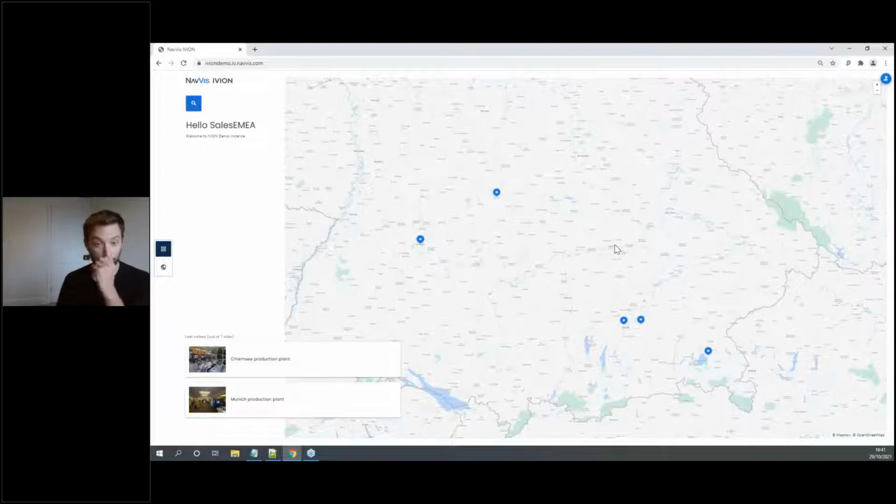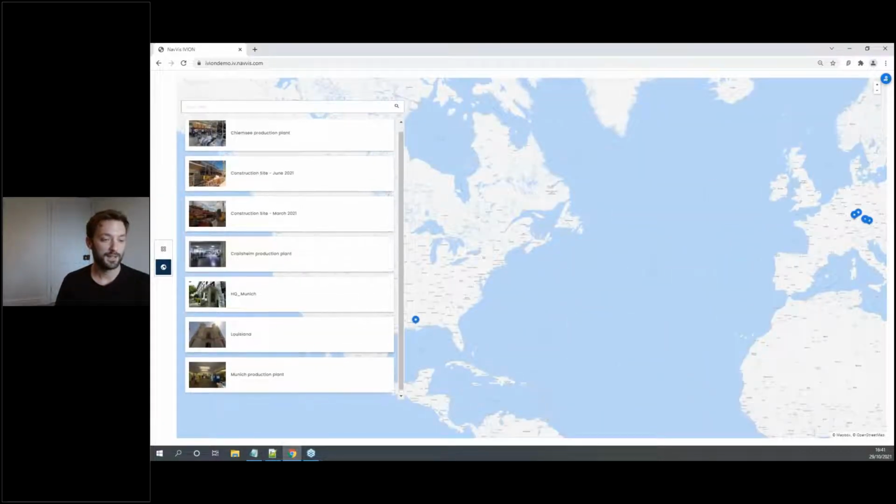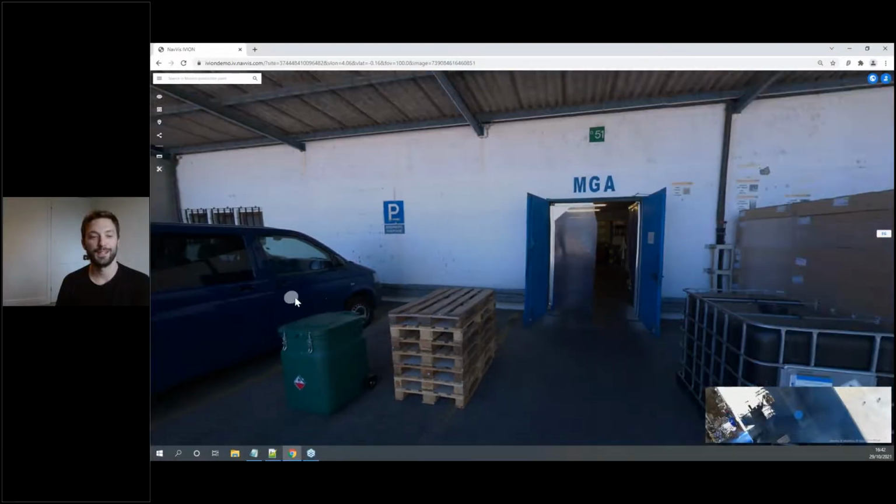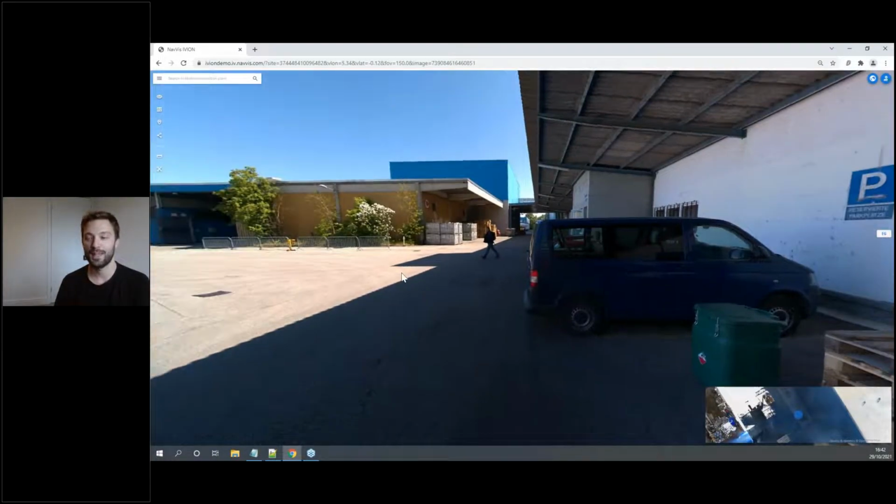What I'll do here is jump into the first location. I'm going to jump into a production plant. If I can find the right one, let's go into the list and pick this way. Great. So I just jump into a location here. This might take a moment or two to load. Hopefully it loads nice and easily through GoToWebinar.